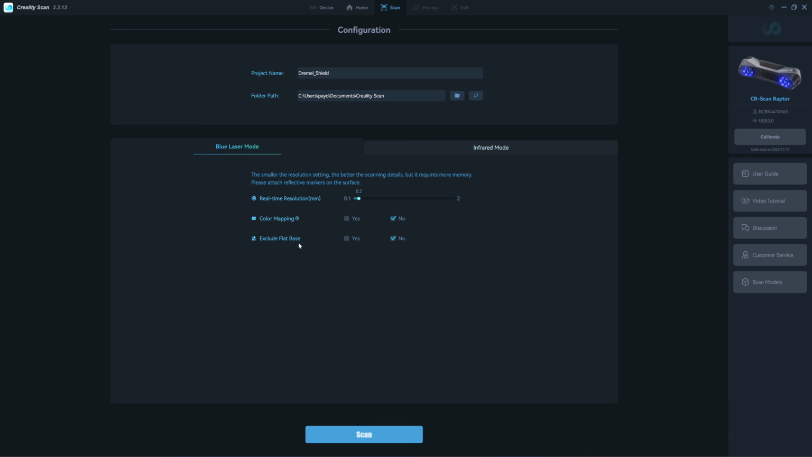Exclude flat base. It means that when you put your object on a turntable which is flat, if you click yes, it's supposed to exclude the base of your scan, so you don't have to delete it later. But in this version of the software, there is an issue with the Raptor, and the Raptor X works fine with it, so I suggest that you click no for now.